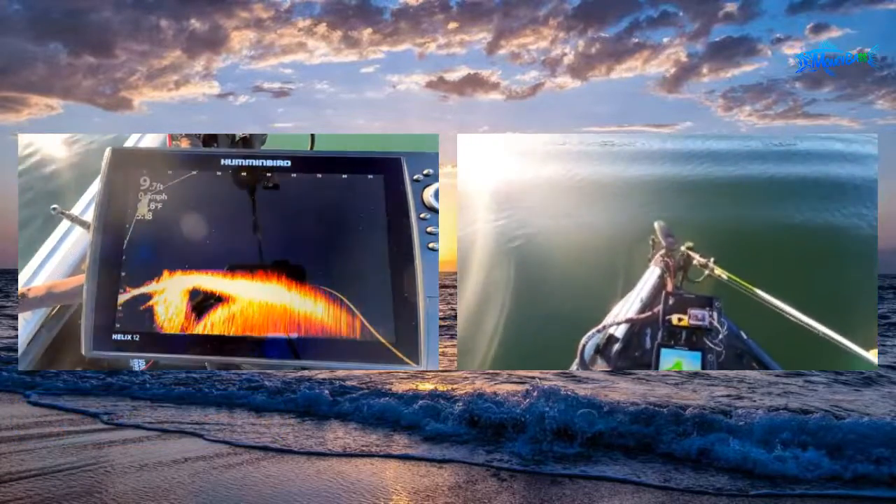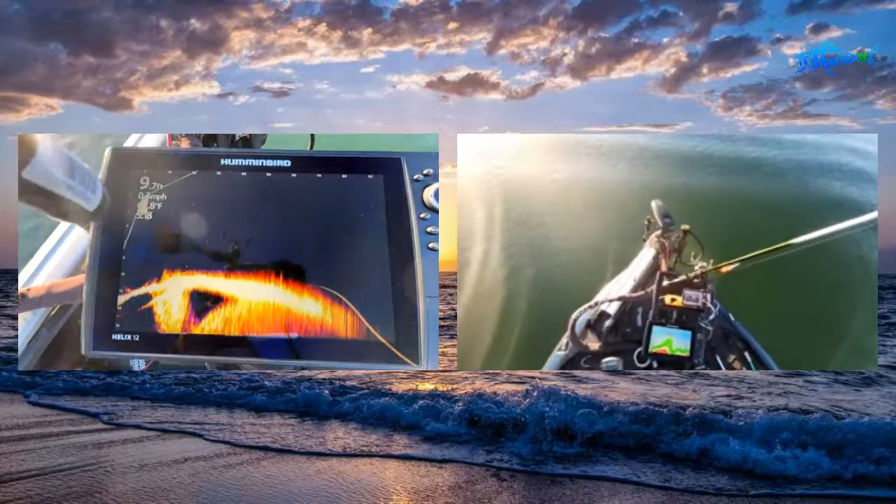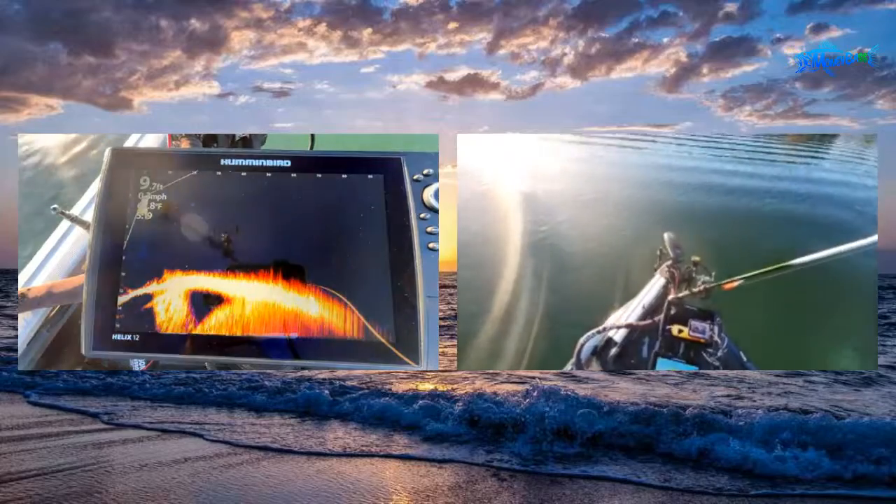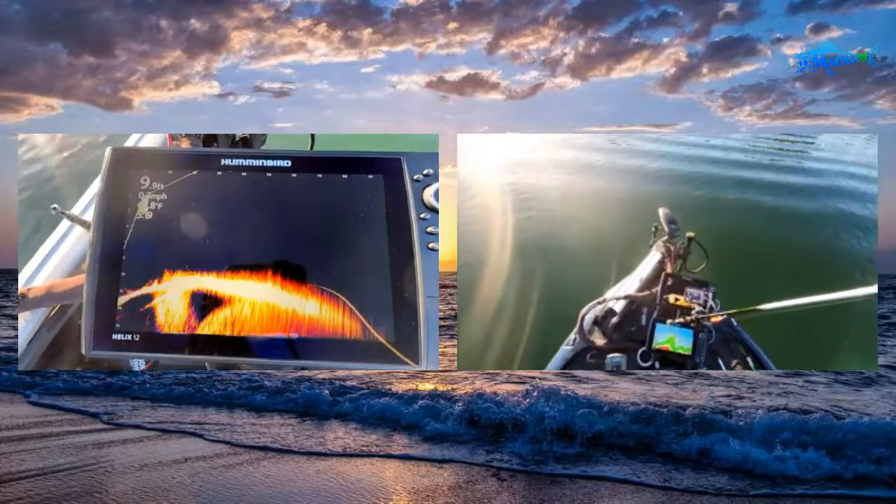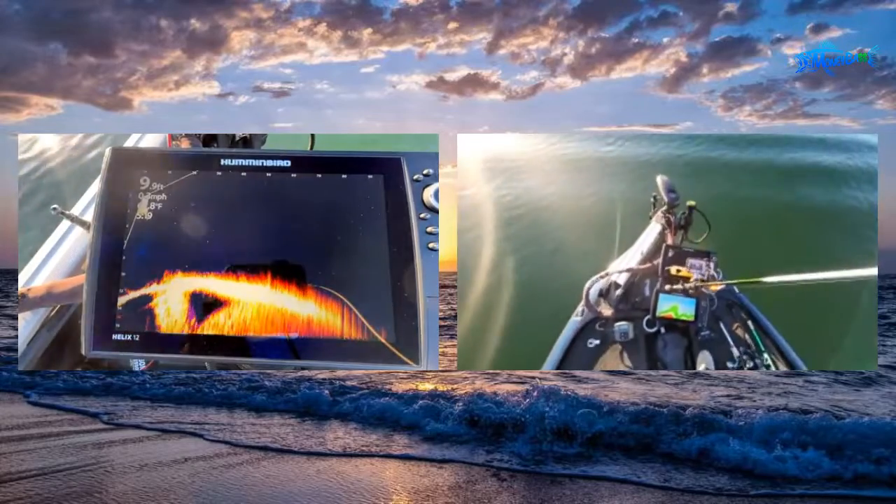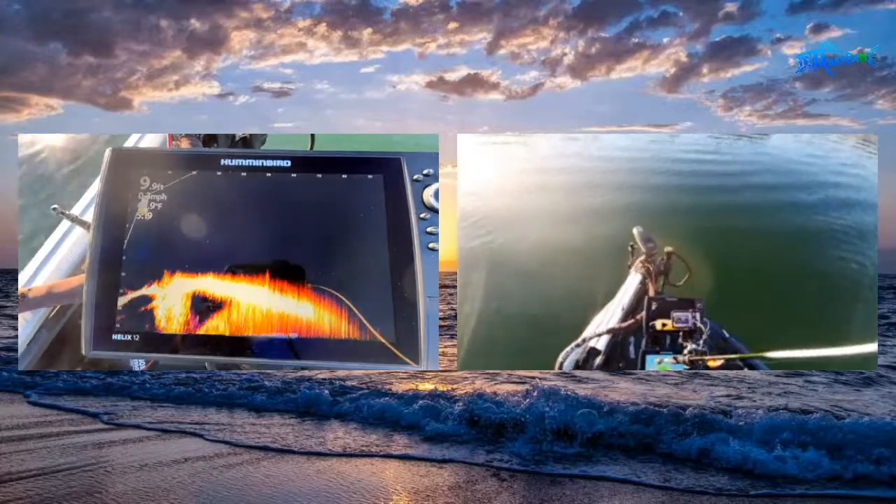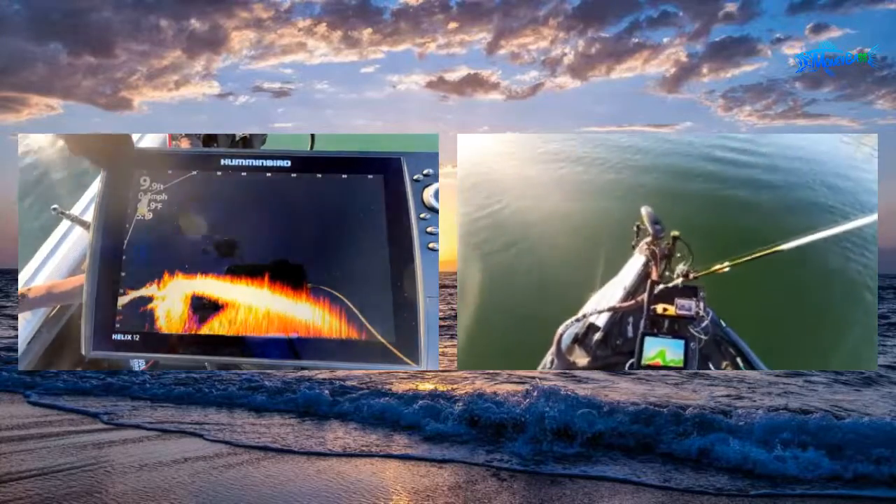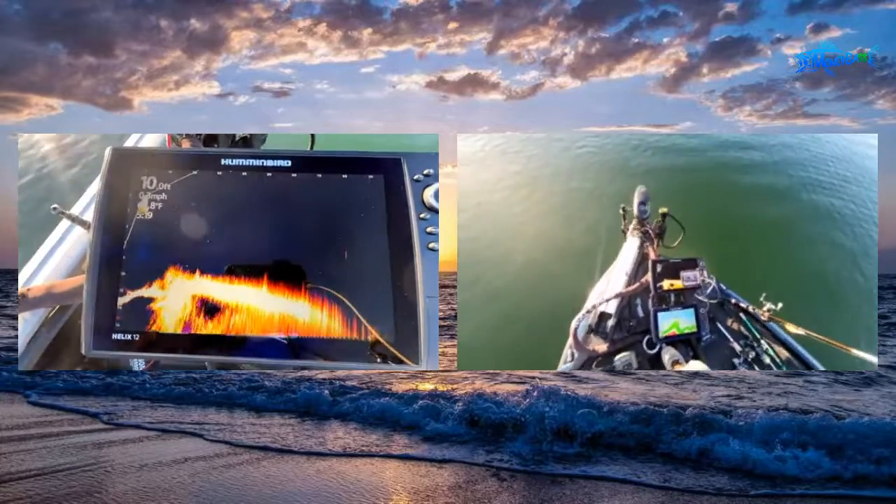All right, and what I have up here up front, this is a G4N 12-inch Helix SI screen. And this right here is a G2N. I run my 360 and my sonar and mapping pretty much on this unit down here, guys. But the thing that we're looking at today is the Mega Live, which I run on this 12-inch screen.